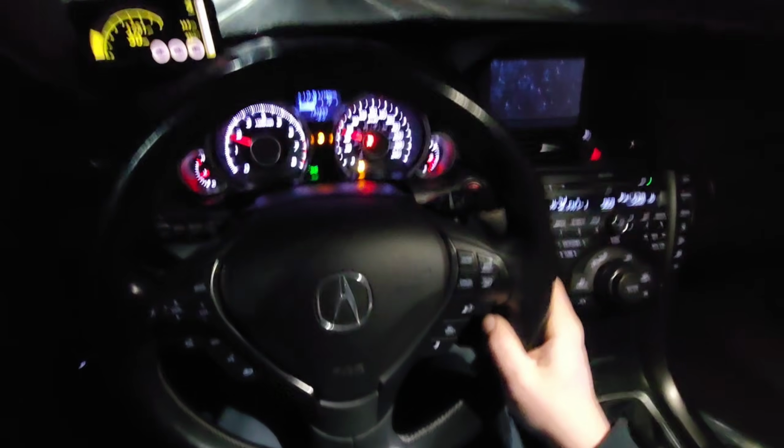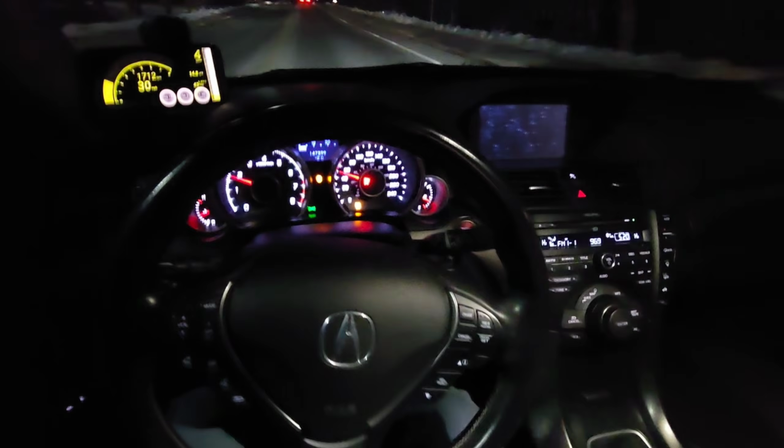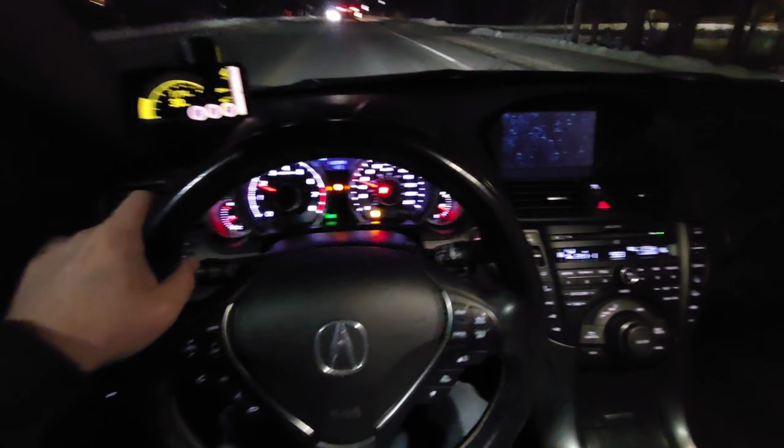So I don't really know what it could be other than the air-fuel ratio being off. My knock control is around 1.06, and it's just staying there, and it used to be like 0.8. So I don't know.